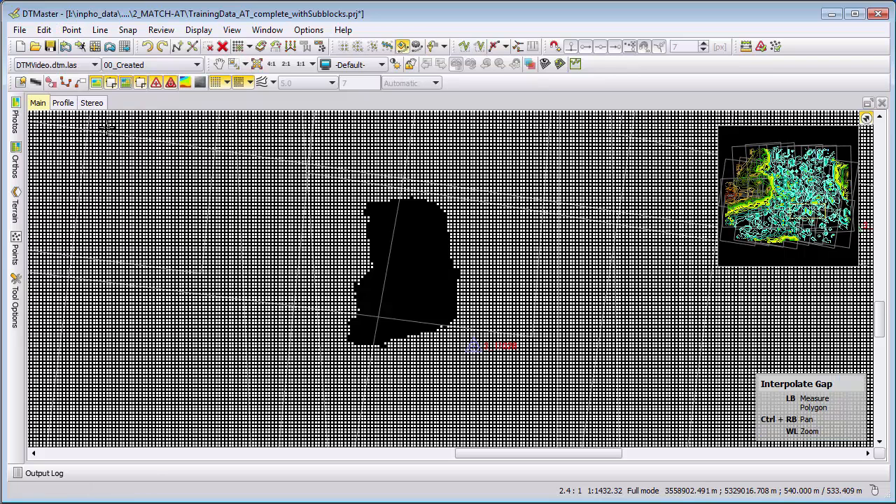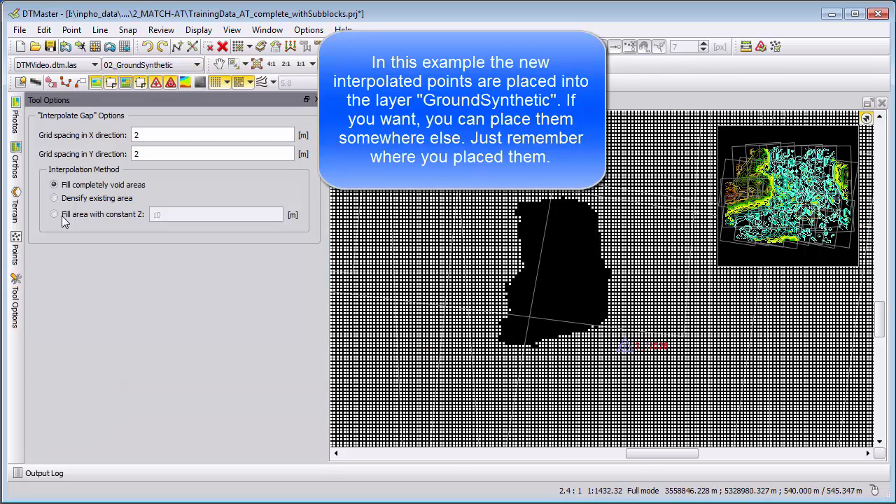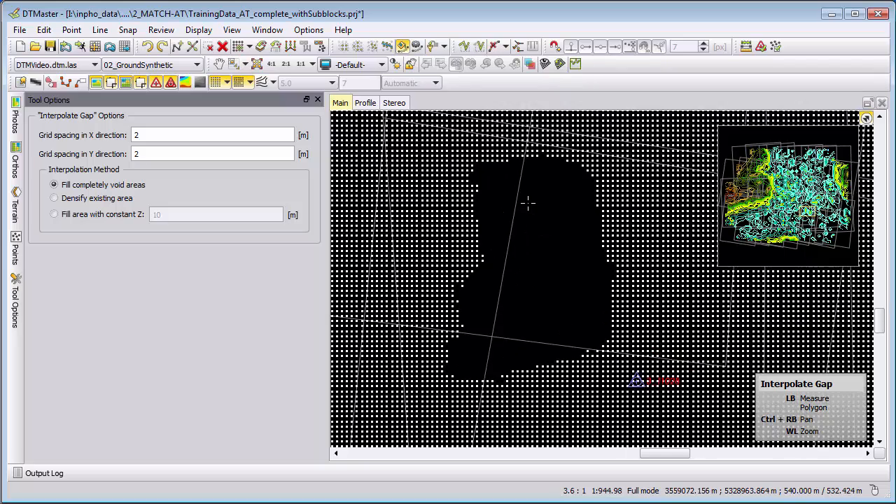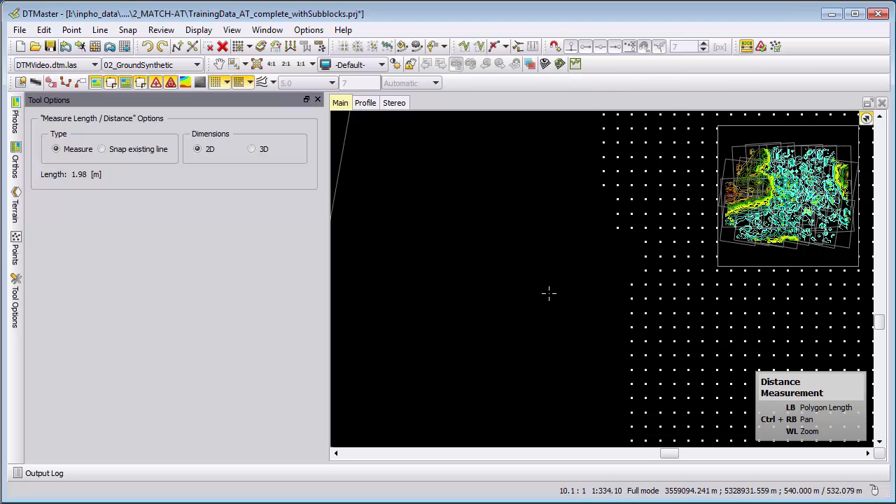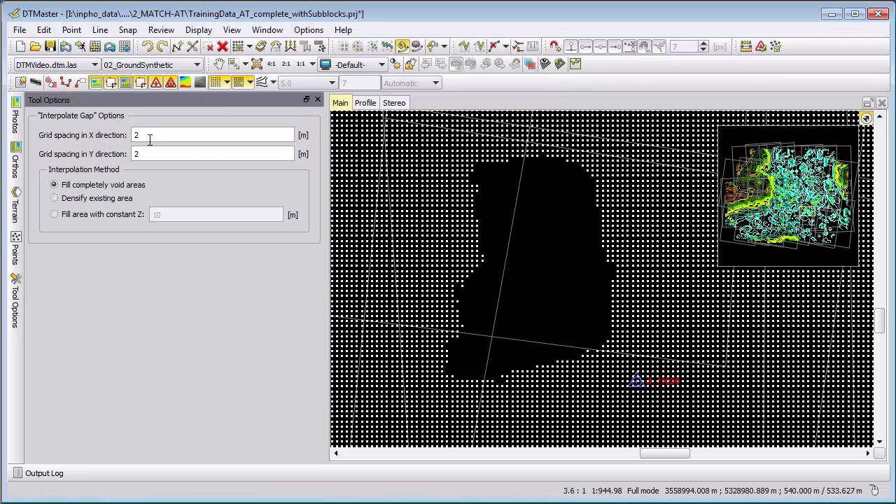And this function here needs to have the correct layer where these new placed points are introduced. So I will make them into ground synthetic, and you need to define the grid spacing. So you need to know how dense is your DTM generated here. If you are not sure, you can use also here a measurement tool and check here what is the distance from this point to here. So in our case it's a 2 meter DTM, and therefore we can fill this gap here or interpolate a gap with a 2 meter grid.